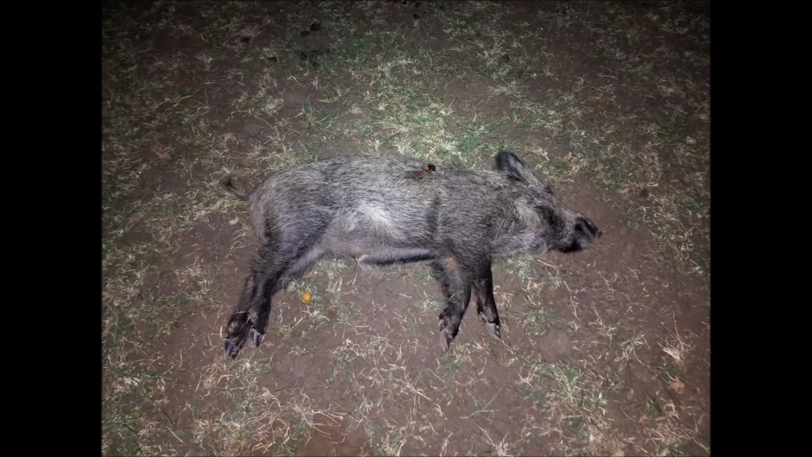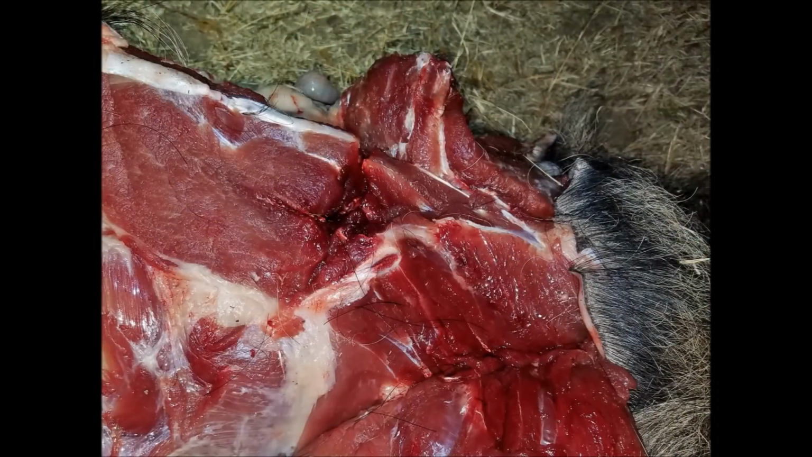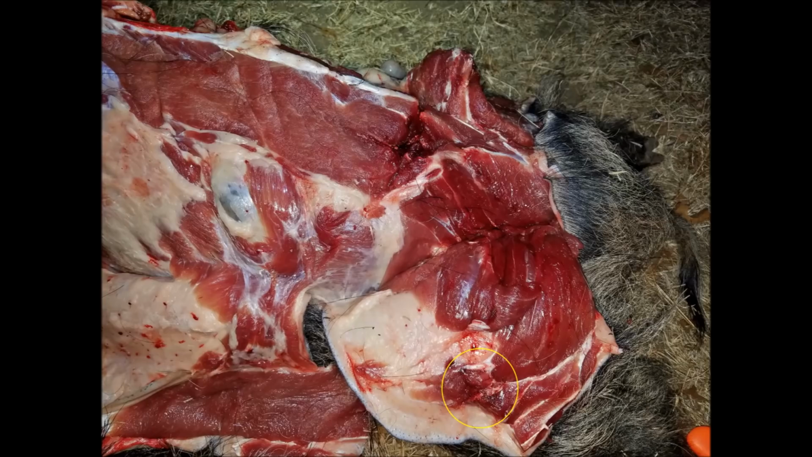Now this is how I found the second hog. Only one wound is visible on this side of the hog. Flipping it over, though, revealed the first wound, which was to the hip, the entry of which you can clearly see here. And here it gets a little bit weird. There was a lot of blood on the outside, but there's not a lot of blood on the inside. Here in the skin is where the bullet actually entered, and the triangular area here is the permanent damage to the muscle tissue along the lumbar spine.